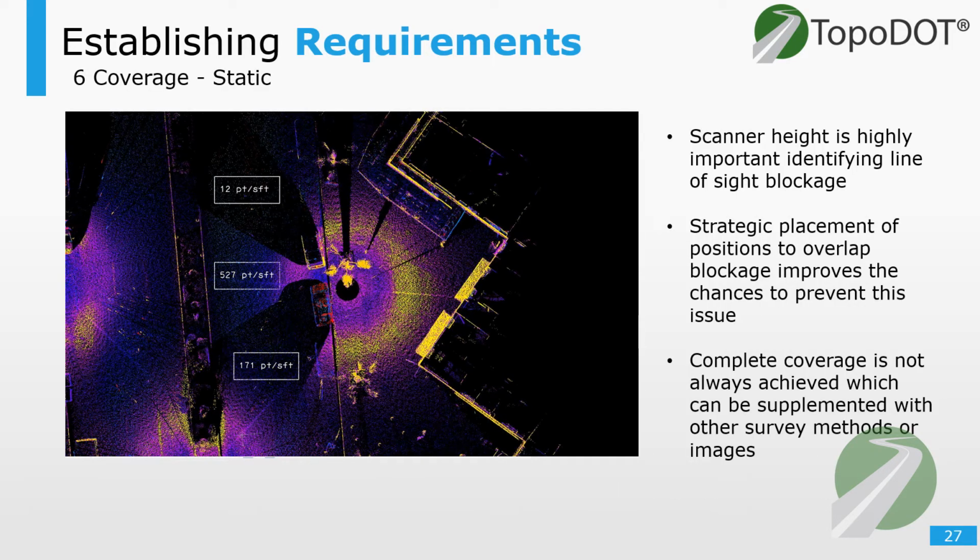Finally, last but not least, we have coverage. And we can ask how much of the field was captured or how much was not captured. In this example, we have a static project with large shadows. A laser is light, so it can't go through solid or opaque objects. This shadowing may occur from people, cars, trucks, etc. And gaps may occur from scanners being too far apart. For gaps, it's not the range of the scanner.